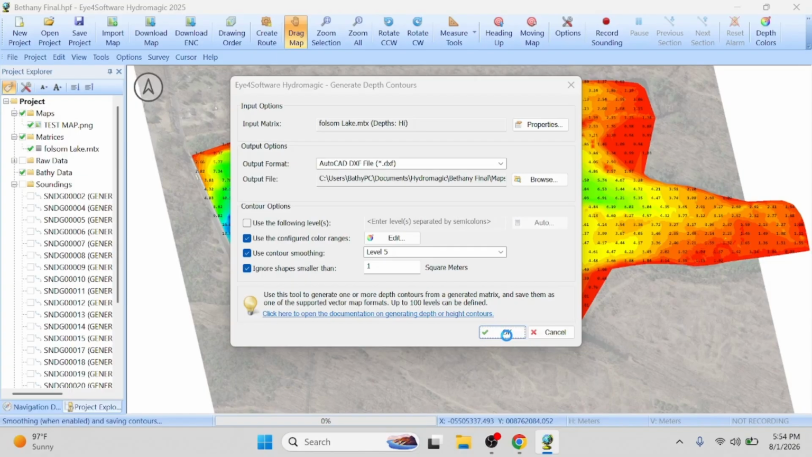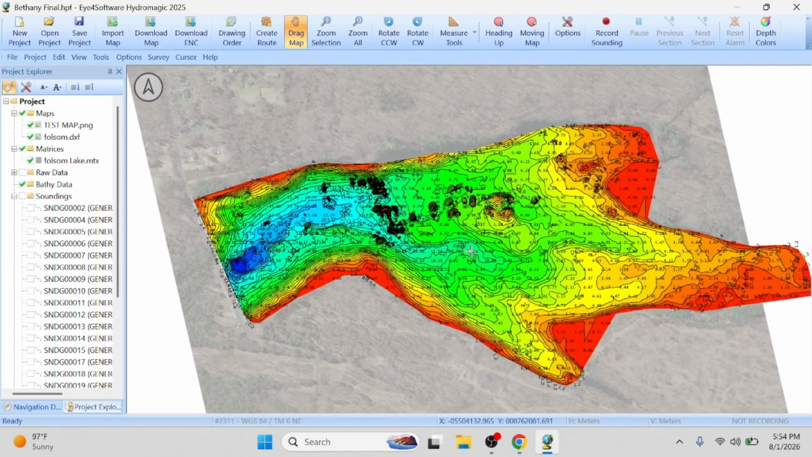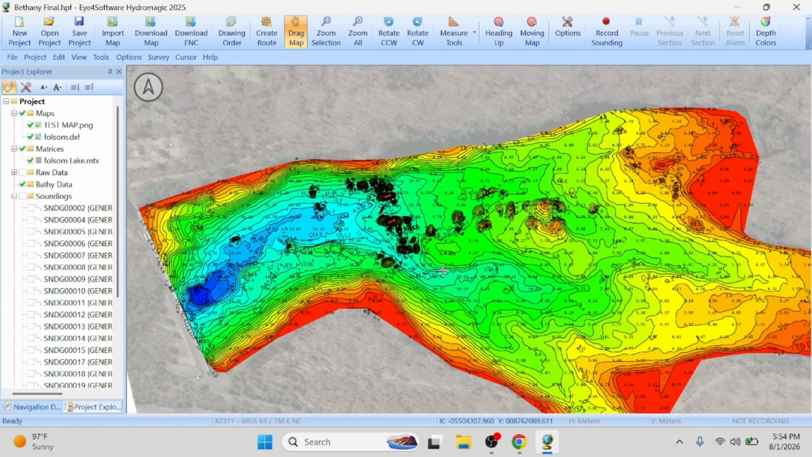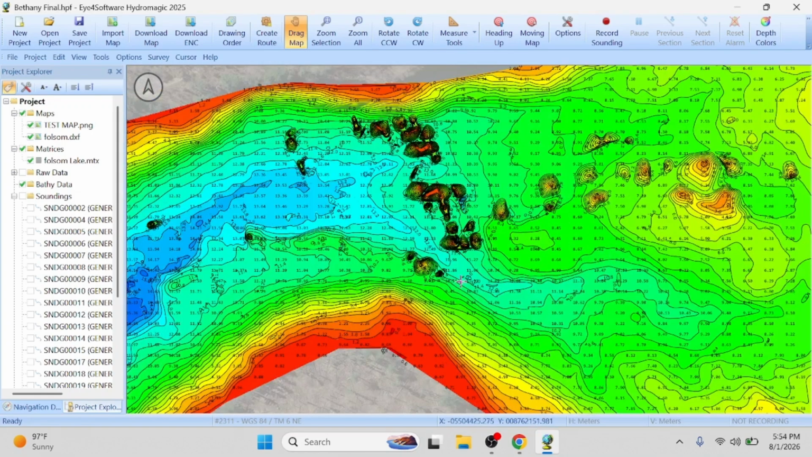You can always tweak this stuff. You could change the smoothing. Okay, what do we have here? This is very interesting. What I see is a lot of peaks in here.